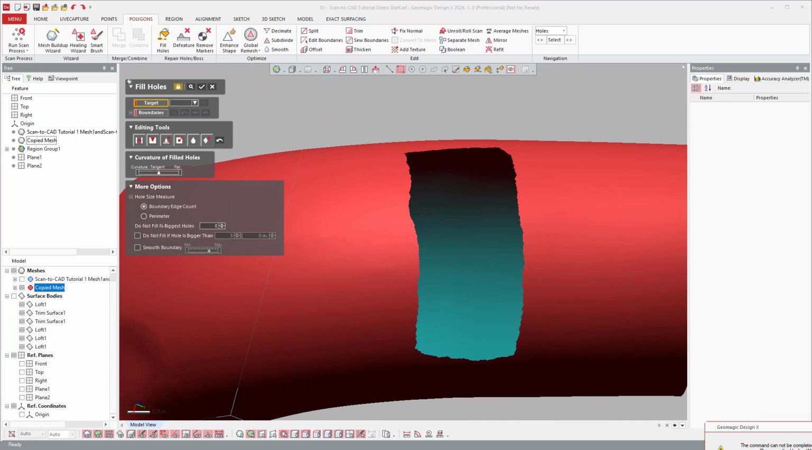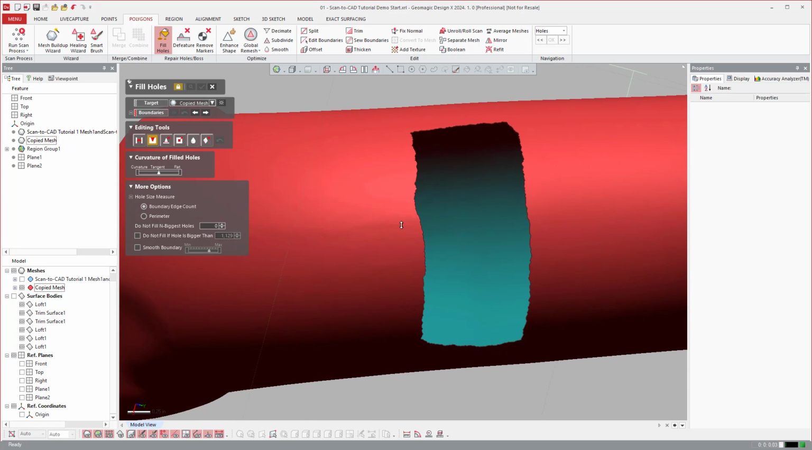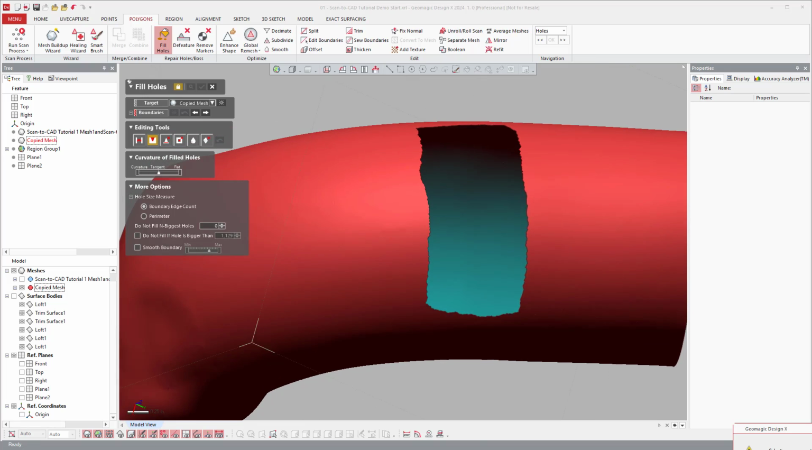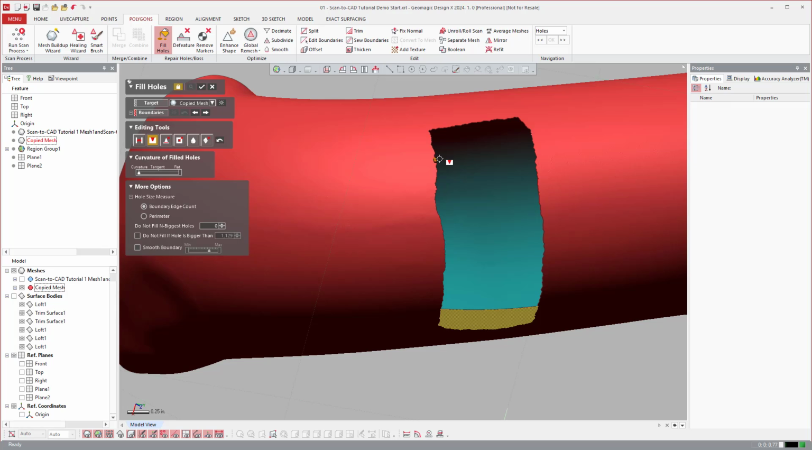You can come over and do bridges. So if you say you want to do a bridge across and break this up, this is another way you could go about doing it. Like that. Or one thing that I found that works pretty well is you can come over and say, I want to do a fill partial, and just kind of maintain that curvature all the way around.